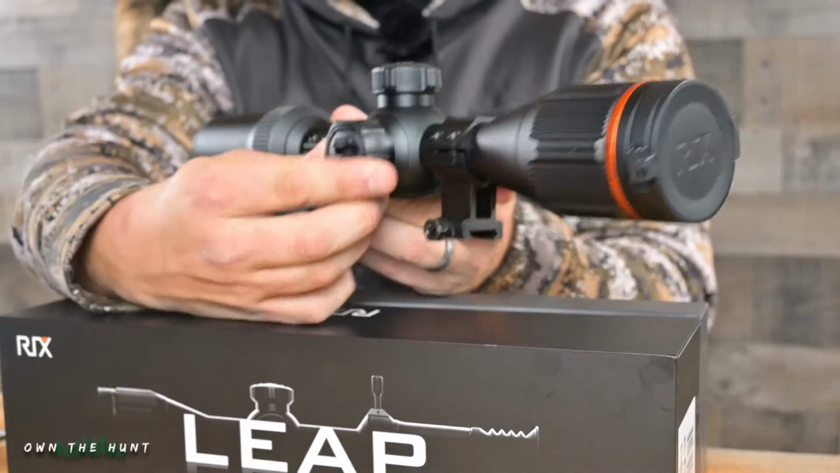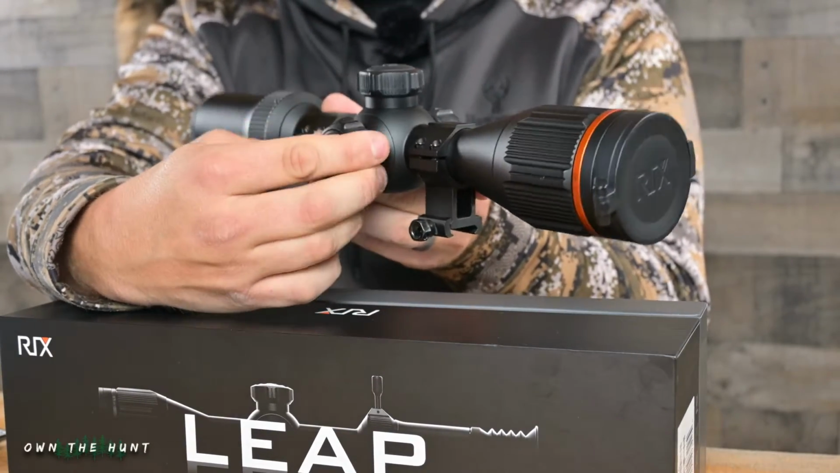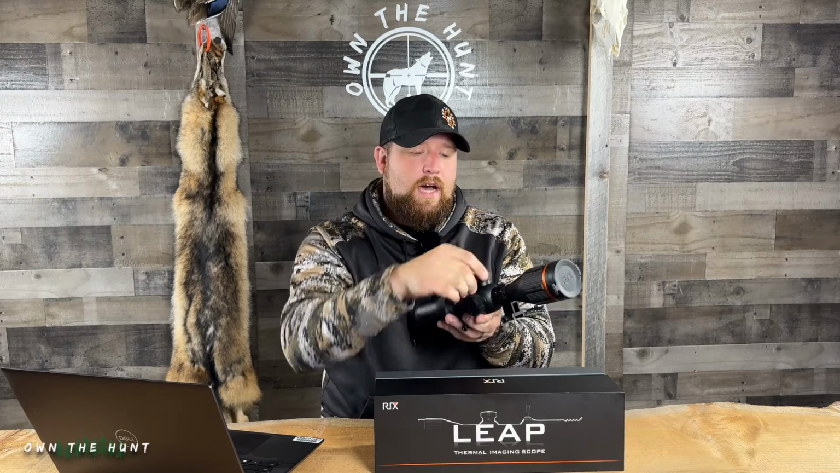But the scope also features digital magnification as well, so all you got to do for digital mag is go ahead and turn this side turret, and it will magnify your scope in like tenths of a magnification step. So that's really nice. It's really smooth, works nice. While we're talking about these rings, these turrets, they're extremely smooth, very tactile. They work really nice. They have just the right amount of resistance on them to be very comfortable and smooth.